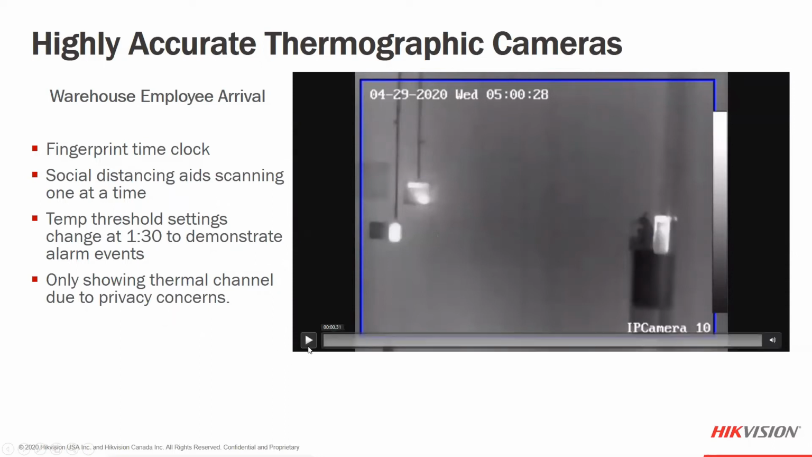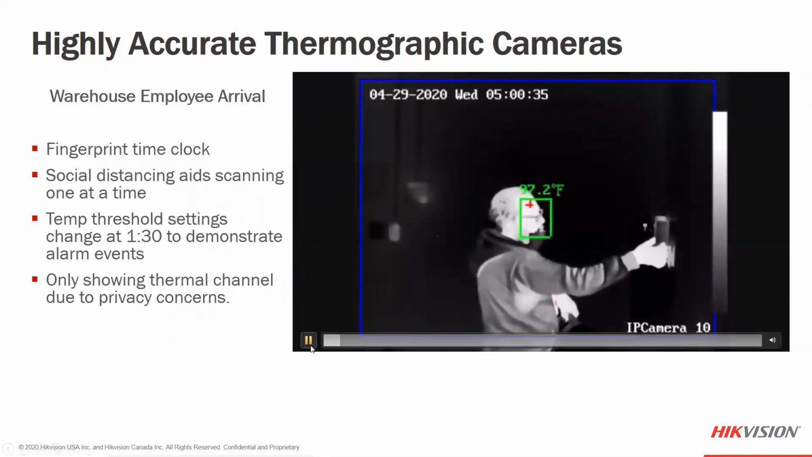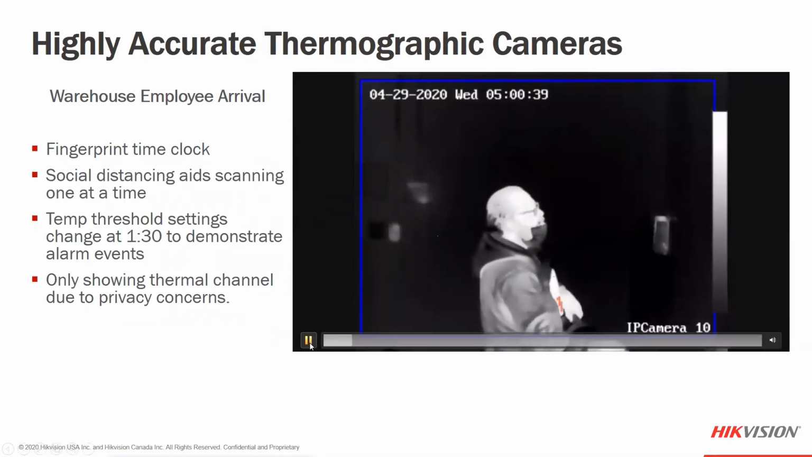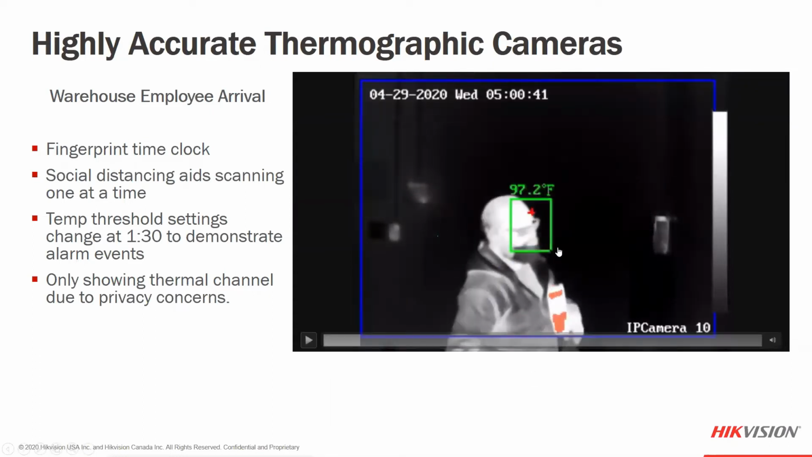I do want to show this real quick video. This is the entrance to our warehouse here, and this is what it would look like as they come in. I'm going to stop this video just to talk about what he's carrying in his hand. One of the things I'd like to point out is that this is a side profile, and we do have some settings within the camera that you can set up for better side profiling, making sure that they're turned facing the camera well enough.